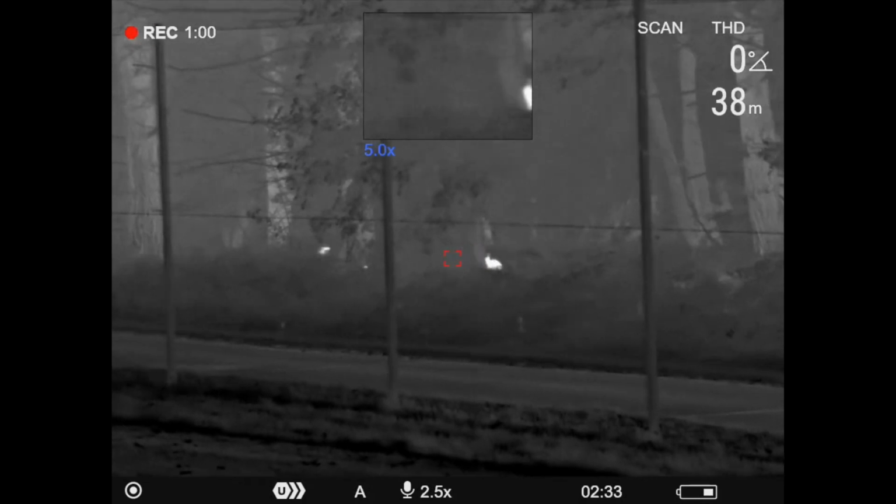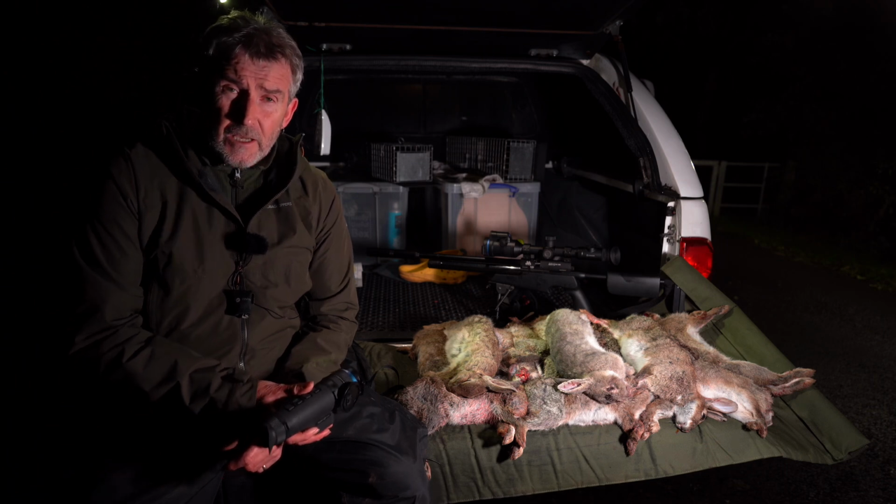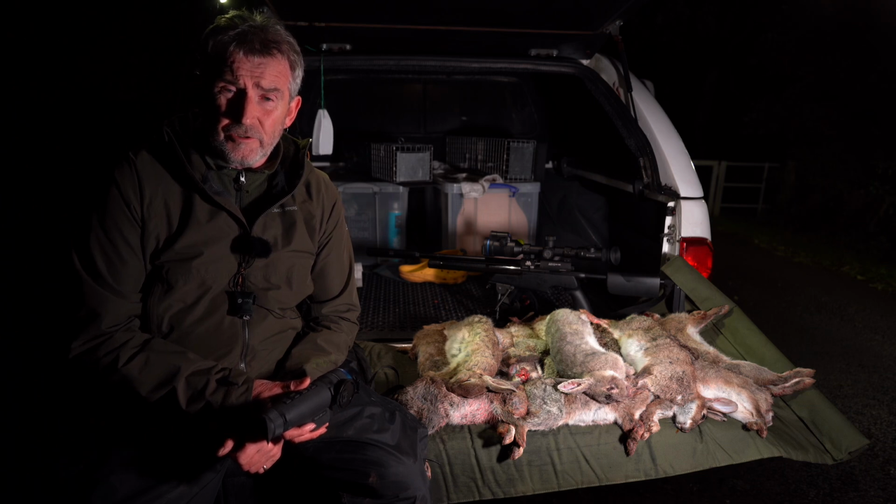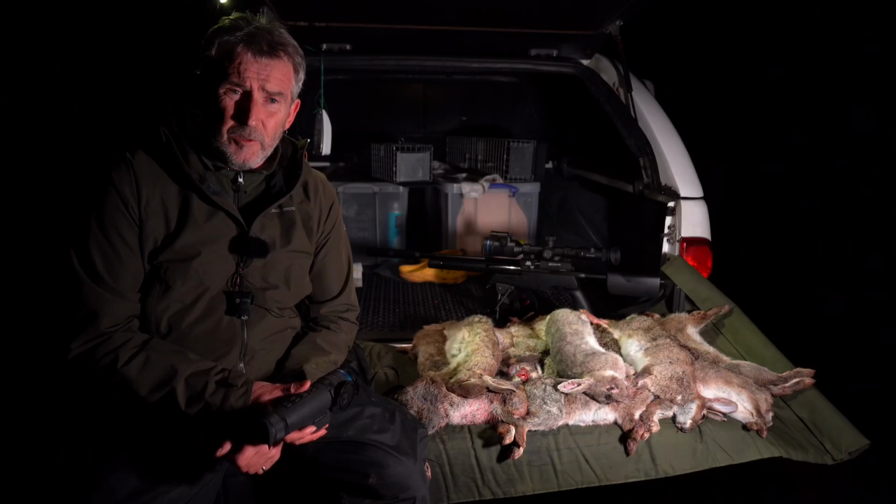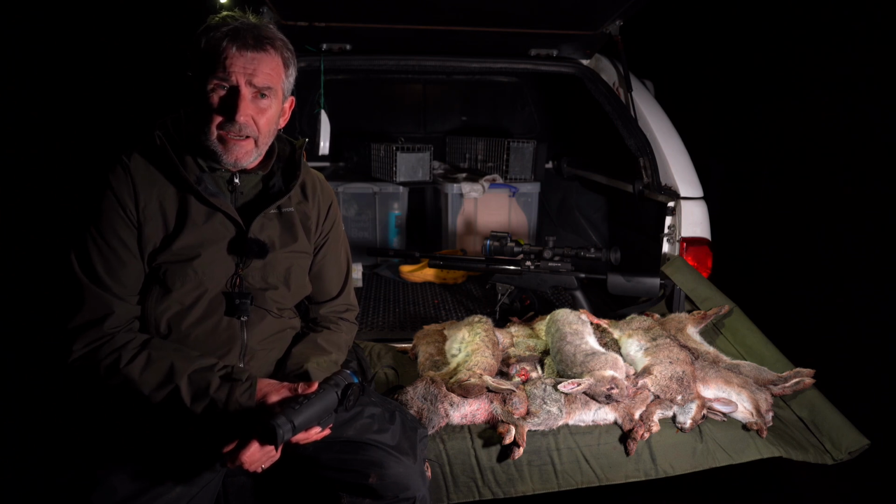The conditions today have been shocking, as it always is when the cameraman turns up. We started off at Martin's place towards the North Yorkshire moors, and it was diabolical. The rain was coming down, we had thunder and lightning, the wind was picking up, and the storm, Agnes I believe they call it, is coming in, and it seemed like we got the first bit of it over there.